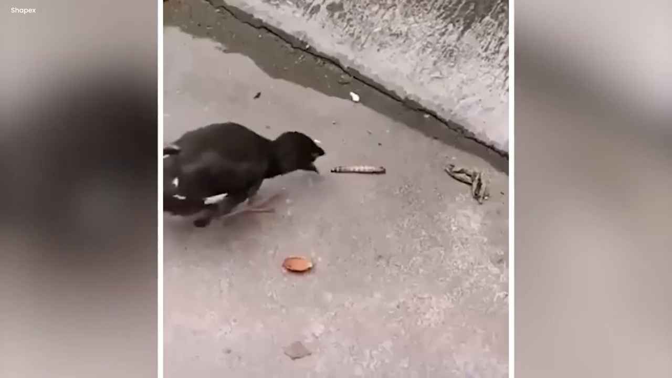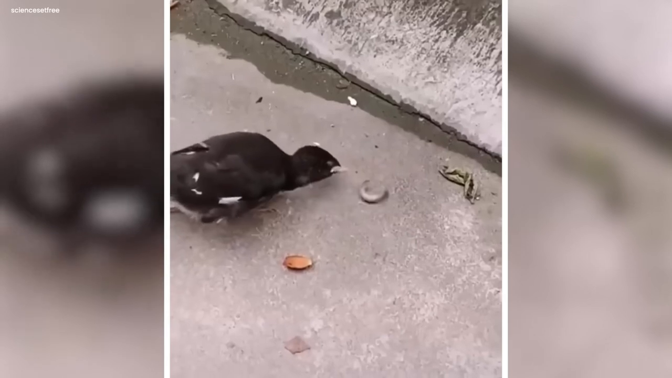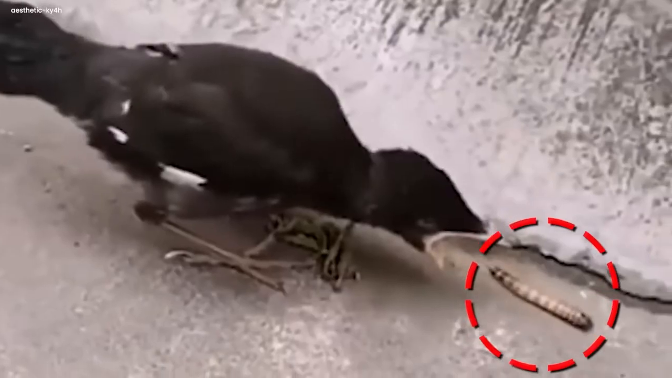Mysterious bird and worm. In a quiet place, a camera saw something interesting. There was a young bird. Its dark eyes showed it was very hungry. The main character in the story was a small worm on the ground. It was just moving along, not knowing that the bird was watching.